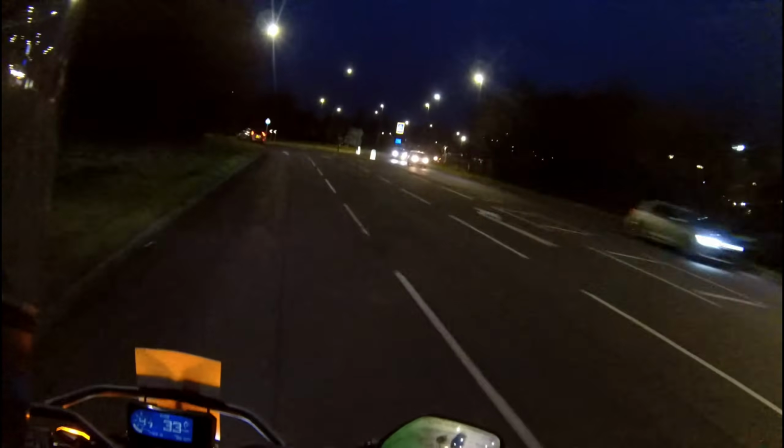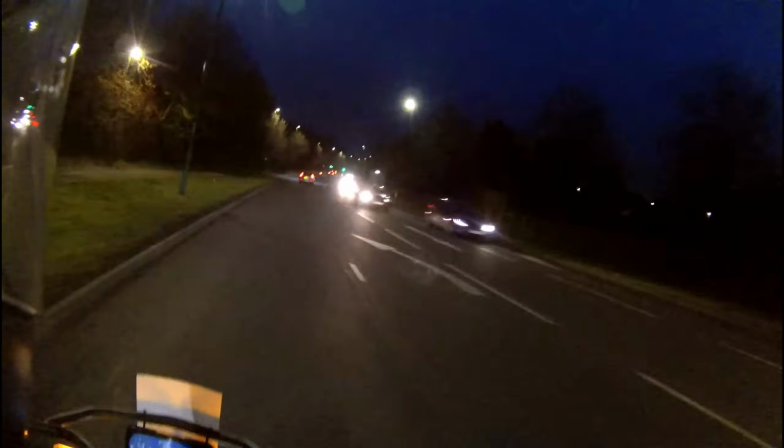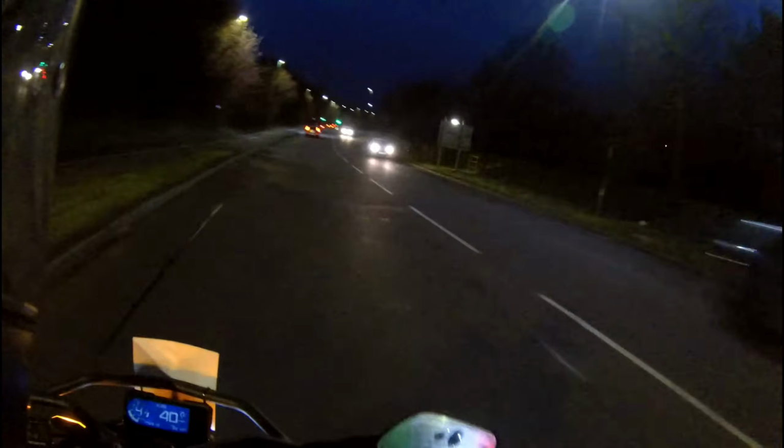It can be difficult to see the road surface in the dark far enough in advance, so you have to be careful to be looking for road surface changes, and also to make sure that your headlights are aligned correctly so that you can see the road surface and you're not blinding other people.